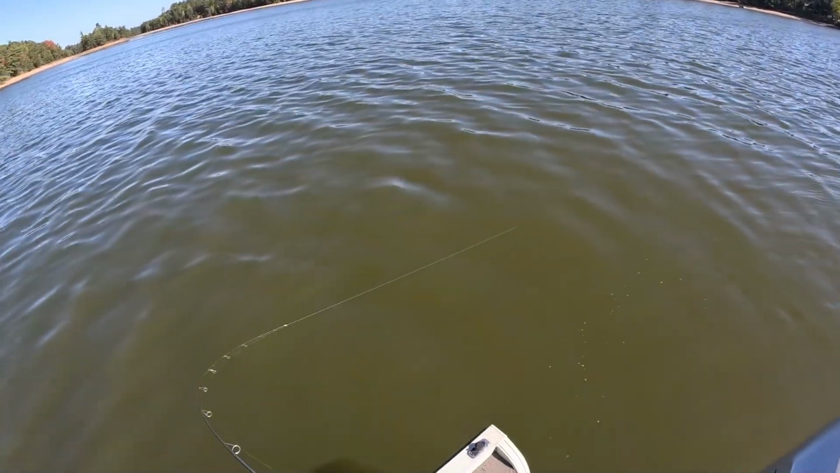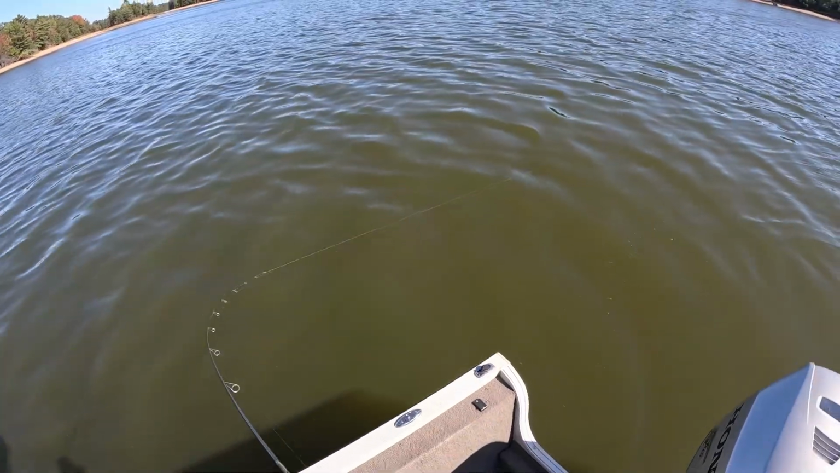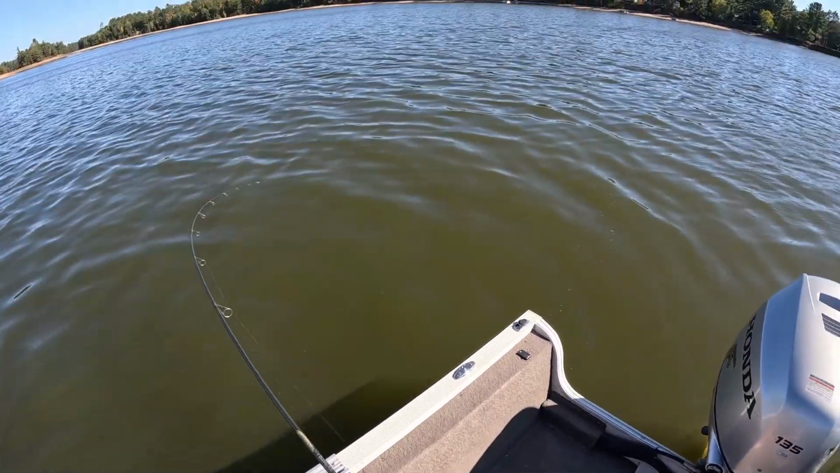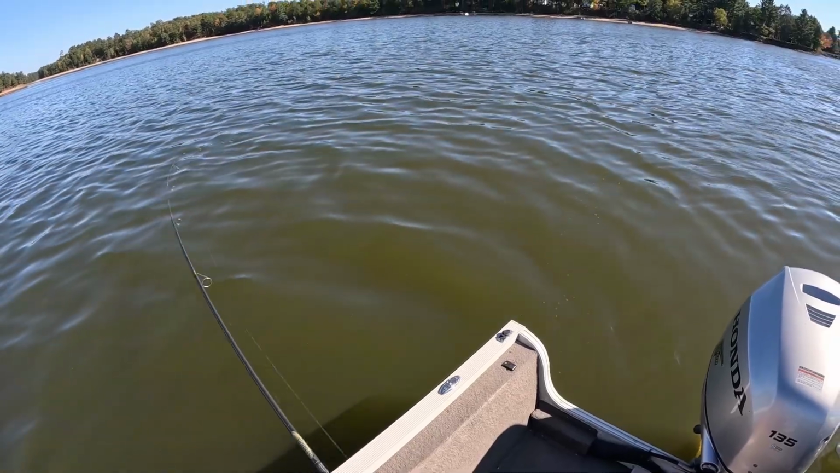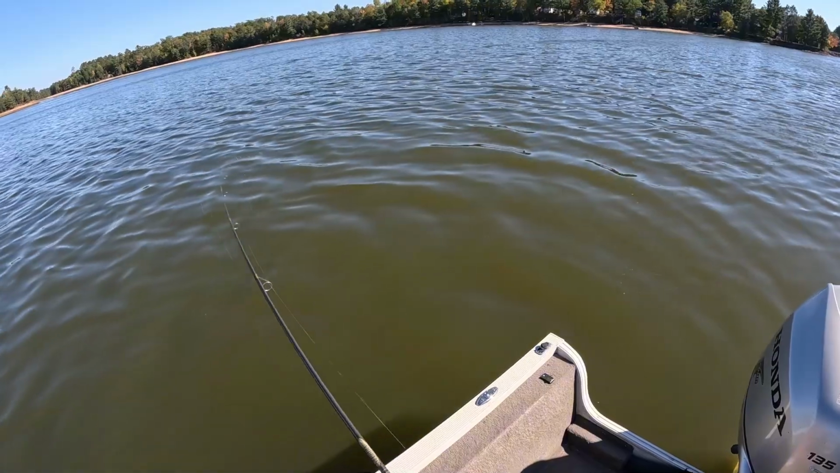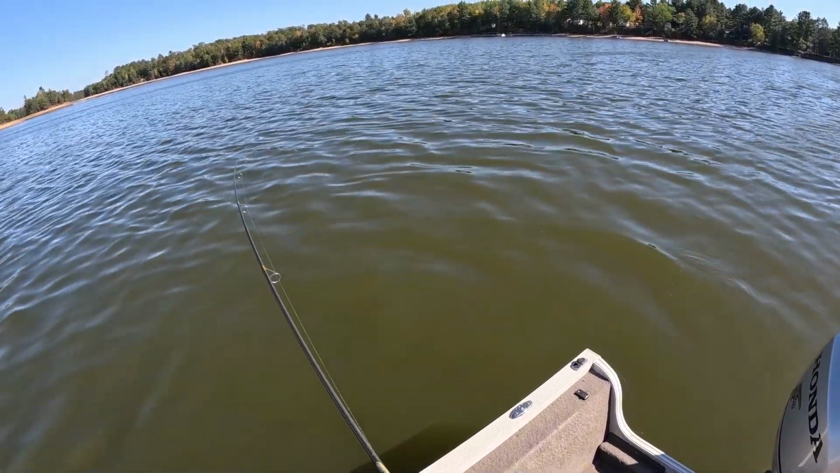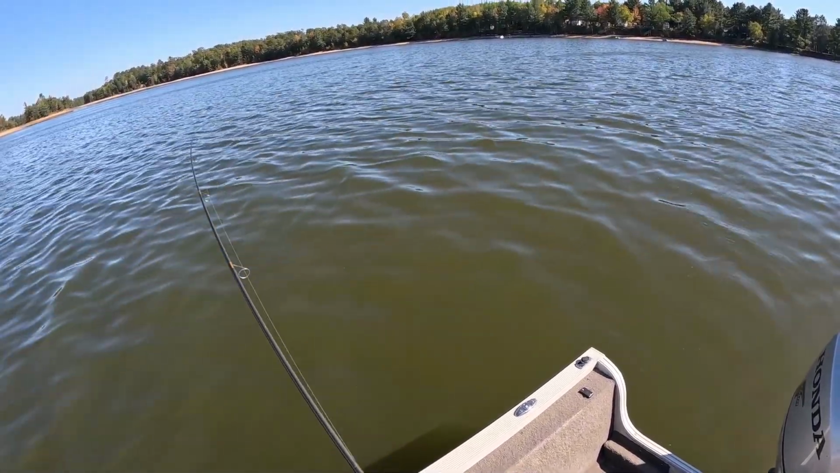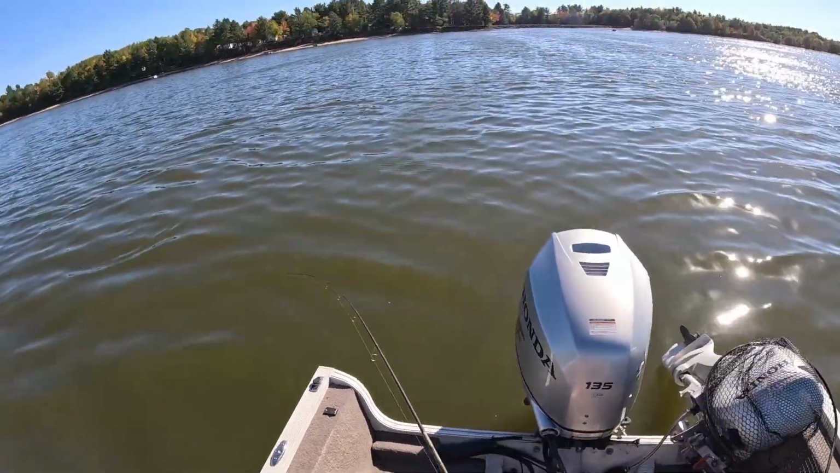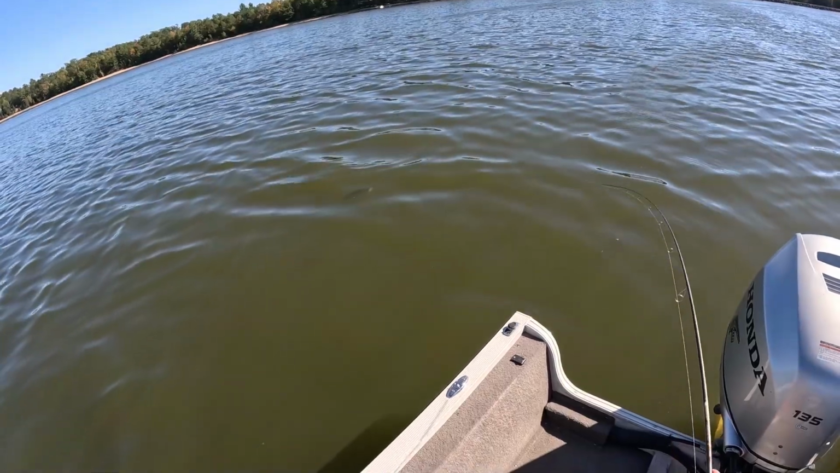Oh, right there. I went to pop that one. He was already on it. This one is not a slouch. Man, these crappies fight good. This one might not be a crappie. This might be the other kind of toothy critter out here. Oh no, it is. Holy moly. It's a giant. It's a giant.